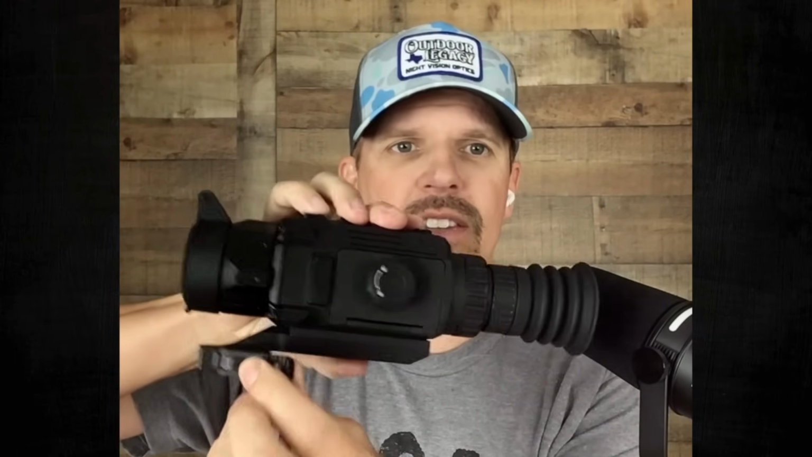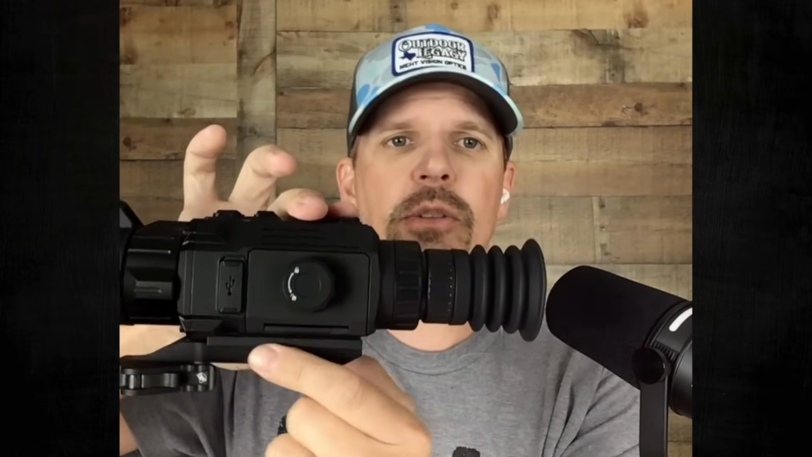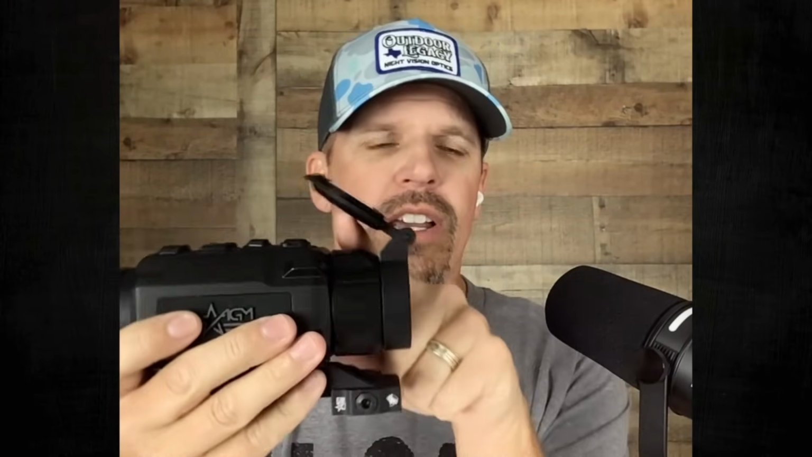Right here, you can see this is the American Defense Manufacturing Quick Detach Mount. No better manufacturer out there than American Defense. It is included with this optic. It's a couple $100 mount, and we're very happy, as always, to see that included with the AGM products. Turning around here, obviously, this is your spring-loaded hinged lens cap. You've got your focus adjustment here on the front, and then this side, nothing really other than the AGM logo.